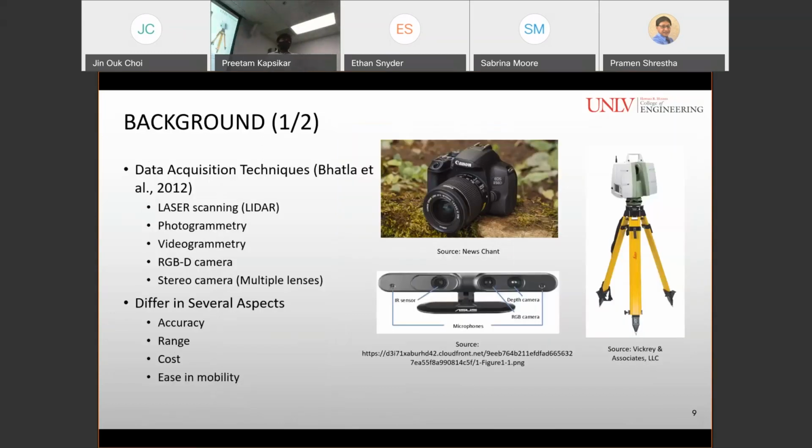So there are various data acquisition techniques for point clouds, which are laser scanning or LiDAR, photogrammetry, videogrammetry, RGB-D camera, and stereo cameras. Stereo cameras are those cameras which have got multiple lenses, and these data acquisition techniques differ in several aspects, which are accuracy, range, cost, and ease in mobility.